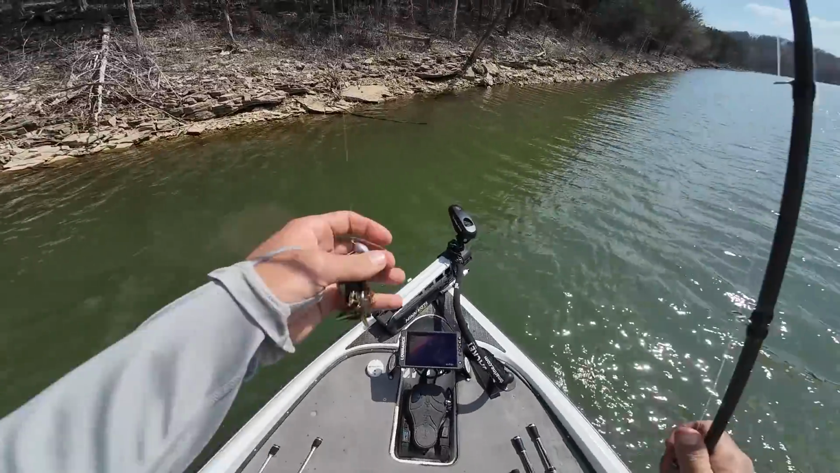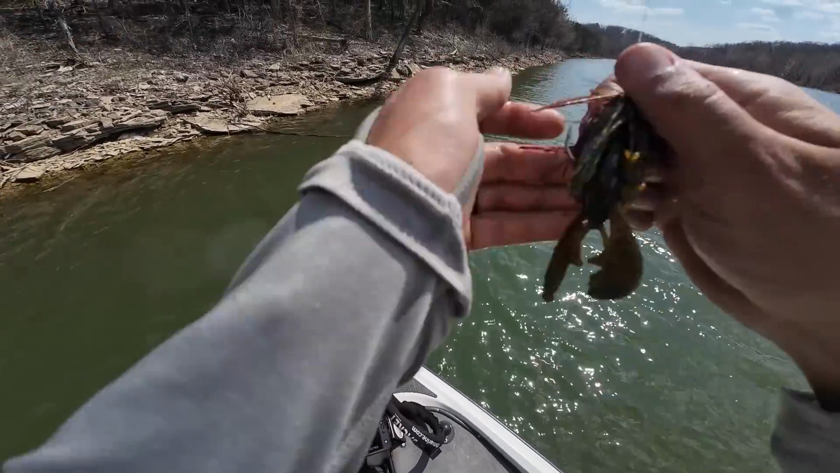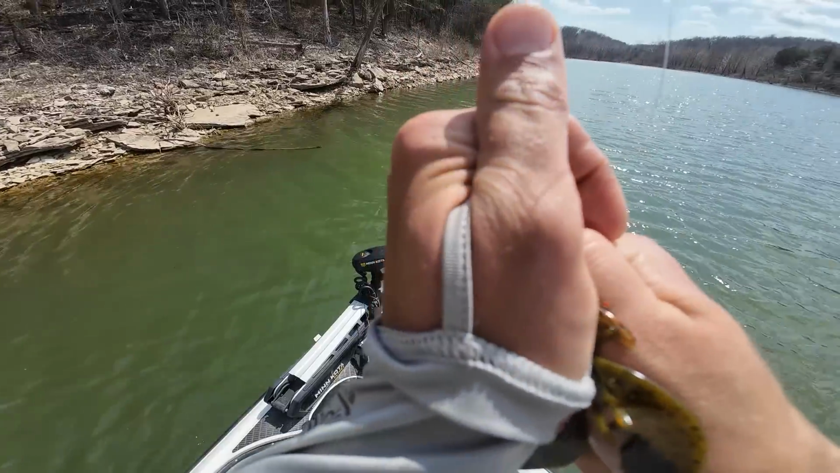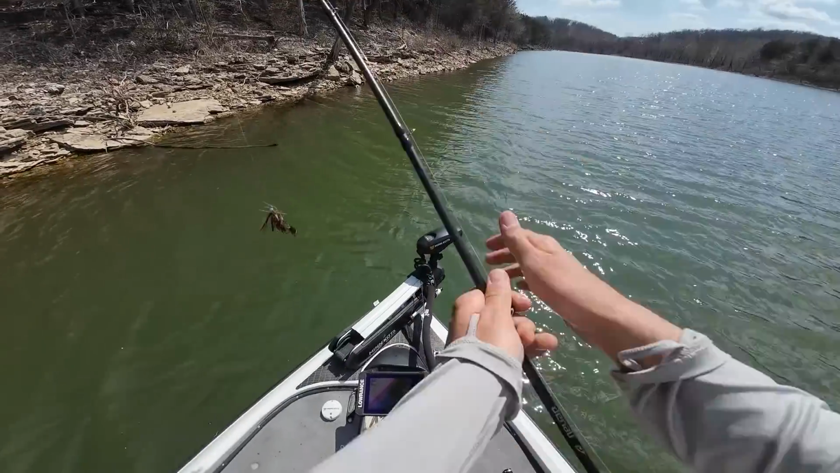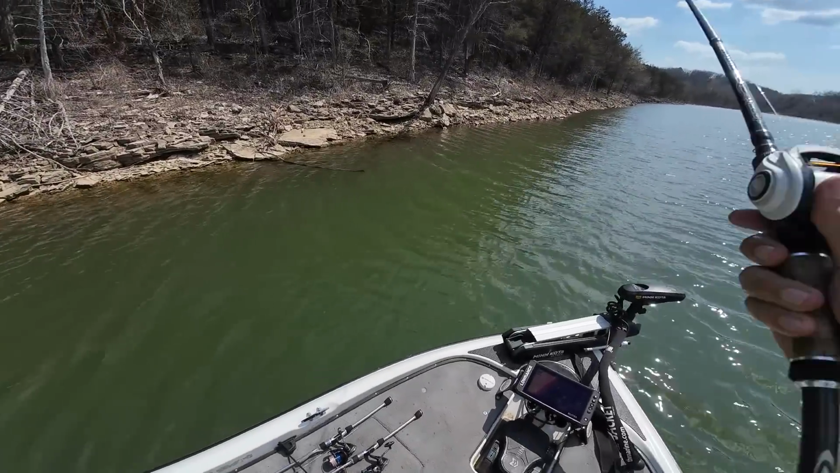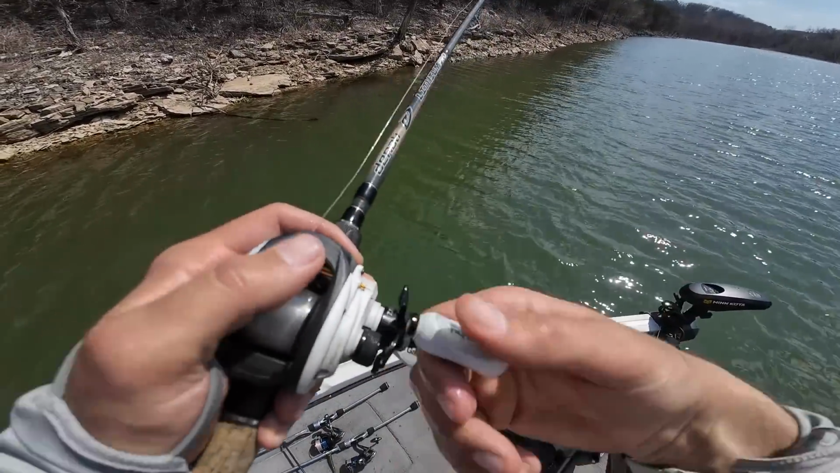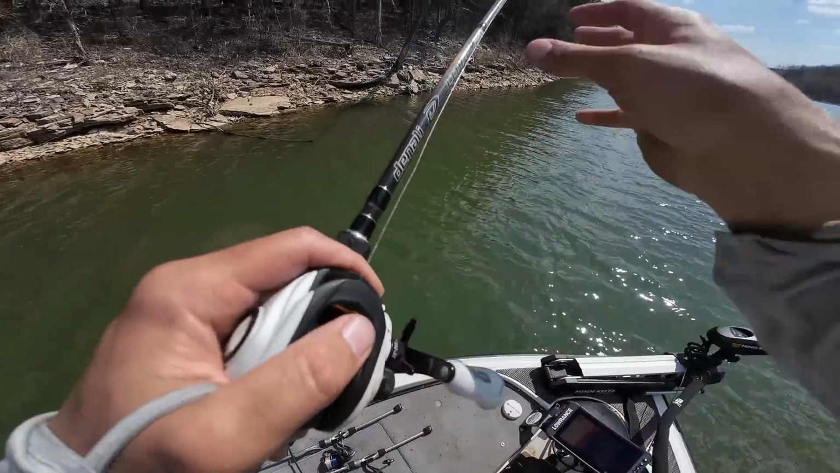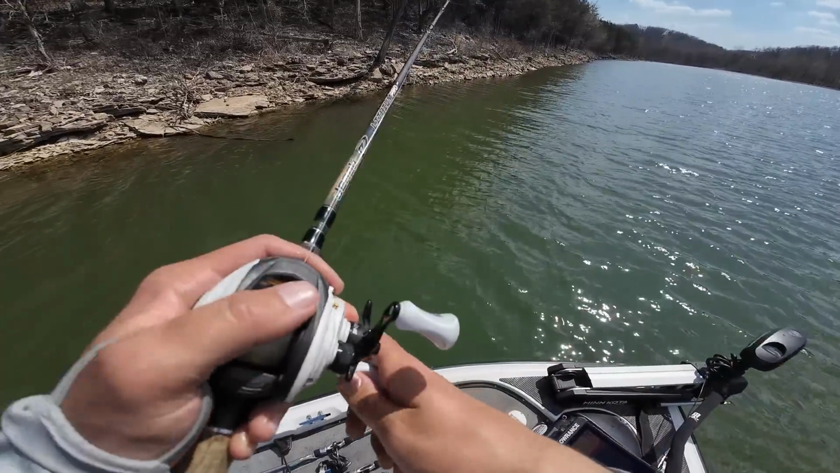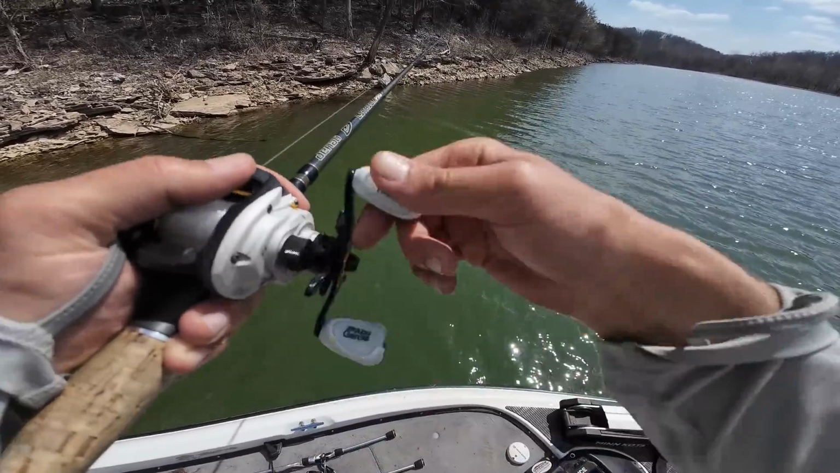Got that fish on a slightly different jig. This is actually a little prototype Core Tackle jig that we're working on, and I'm just making my way down this bank. The last couple of fish have come on the actual rock itself, not around any of the laydowns or stick-ups down this bank. So that's kind of interesting. And they've also come pretty close to the bank. That's one thing that I like to pay attention to when I'm fishing down these banks, is how far off the bank I'm getting my bites.